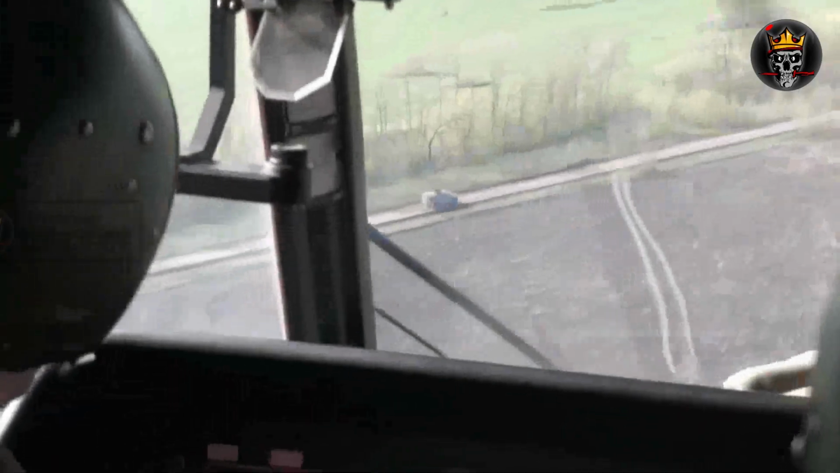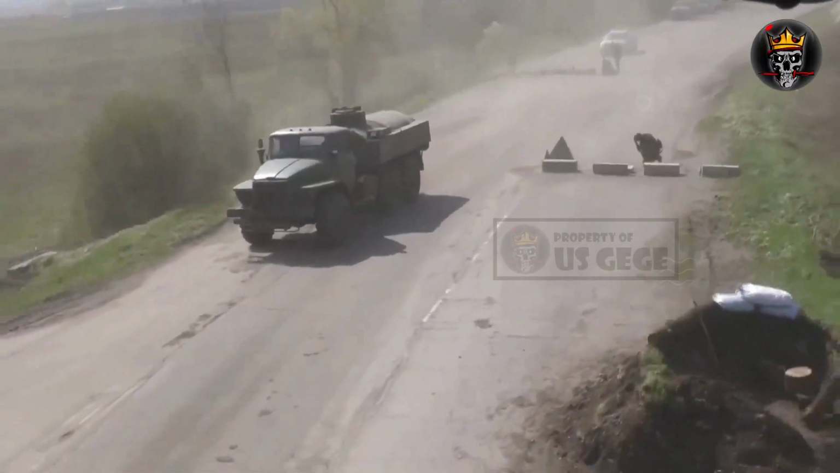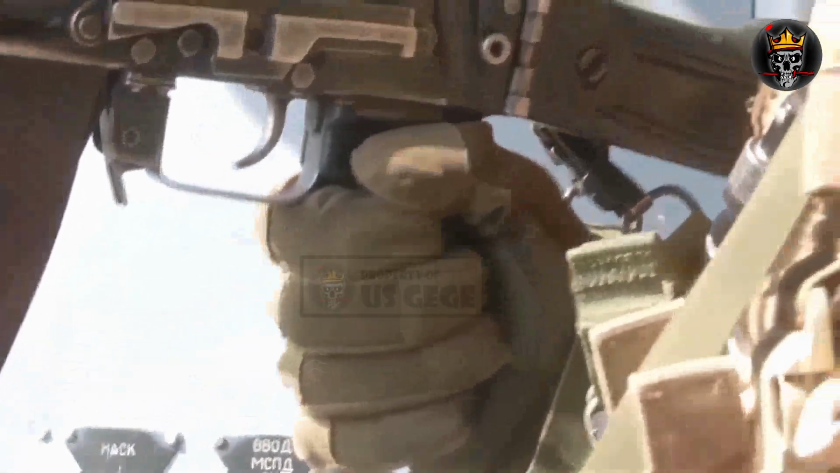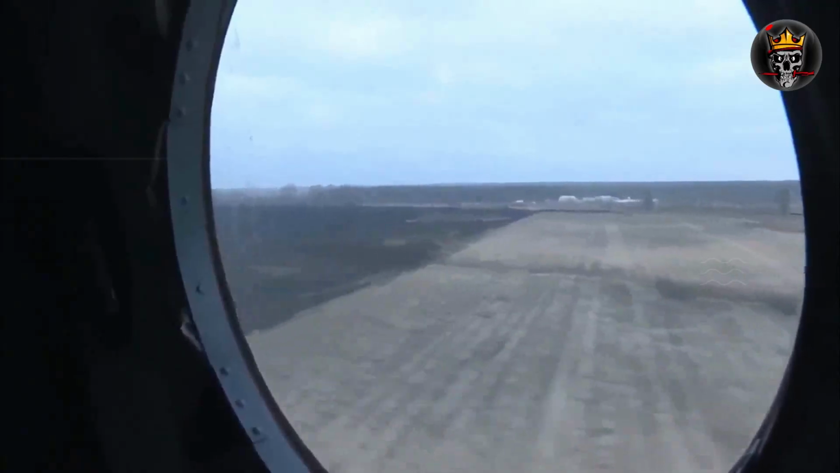The next step was to target the Russian motorcycles, as they used over 40 of them in this assault alone. Unfortunately for Russians, their numbers alone offered them little advantage. Some were obliterated mid-charge, hurling riders through the air, while others were systematically picked off individually.